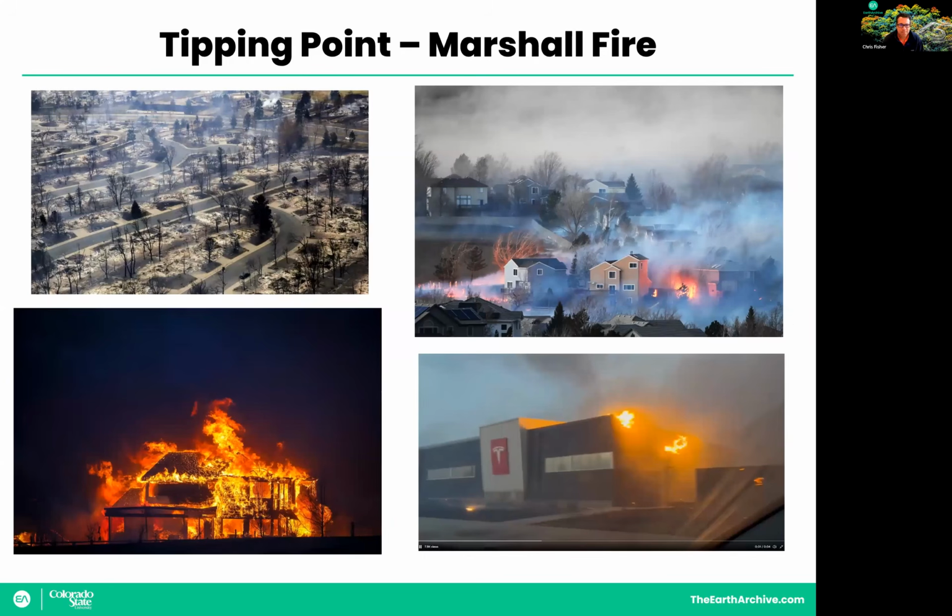And we've reached a significant tipping point. And I want to just point out one of those tipping points here in Colorado that is seeing a lot of renewed interest in the Earth Archive. And that was the Marshall Fire, which blew through Boulder County at the end of December due to high winds that were bringing the first big snowstorm of the season, very late, to the Front Range of Colorado.